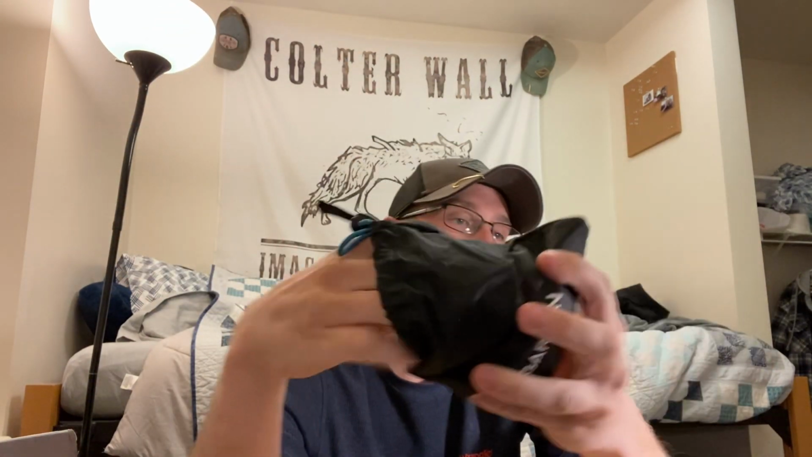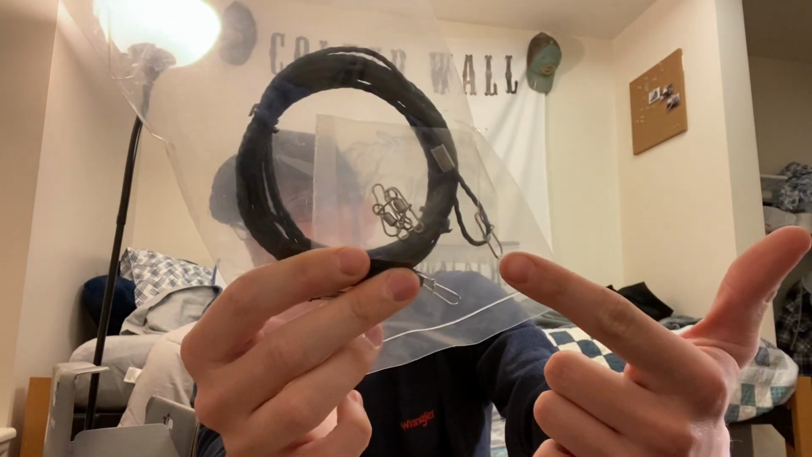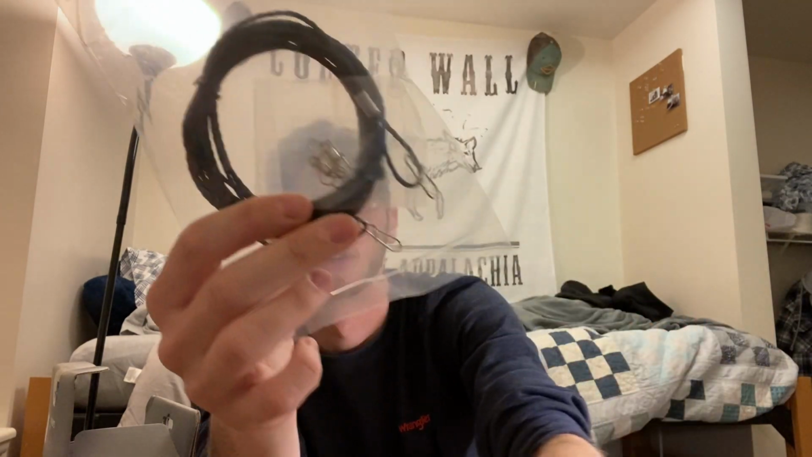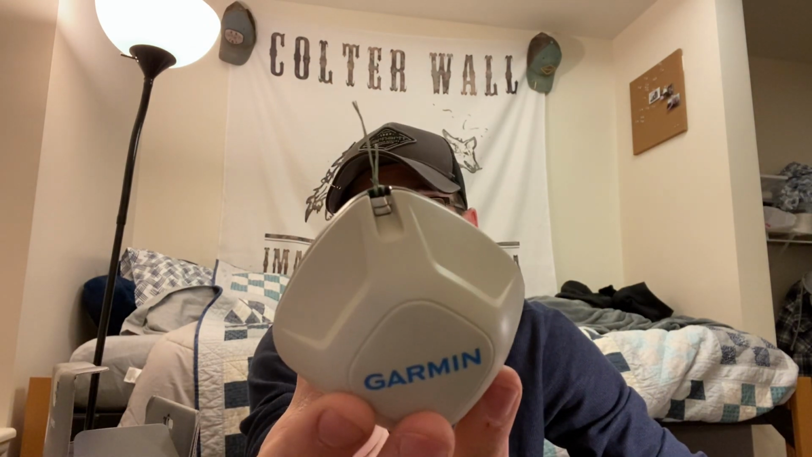So the first thing you're going to see when you unbox it is a canvas bag with the drawstring. Take it out, you got your sonar, you got your charging cable. It also comes with a black tow rope that you can attach the extra snaps they put in to the loop on the Garmin. I never use it, never been out of the packaging, still sealed. It's not really necessary, but they give it to you if you do want to use it. I tie it straight to braid.